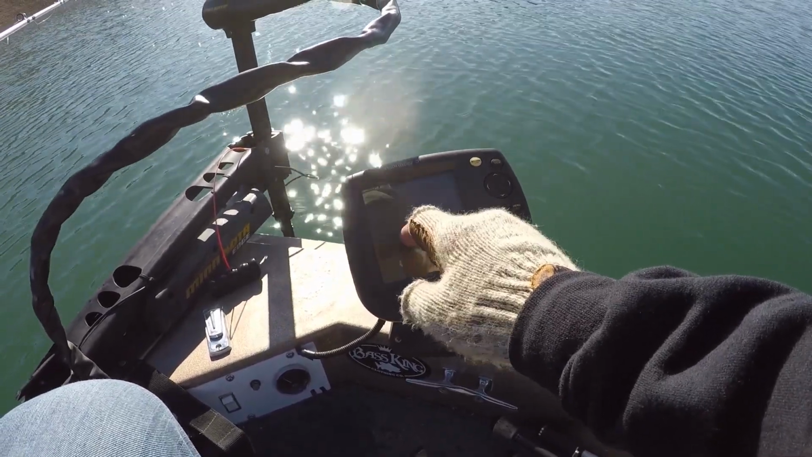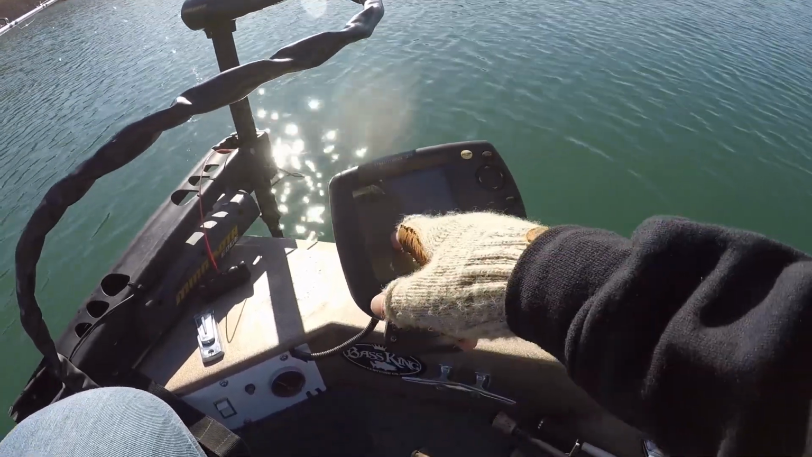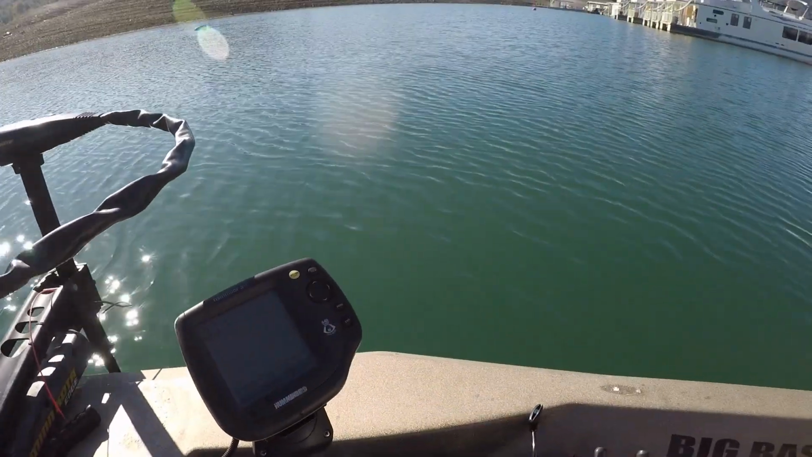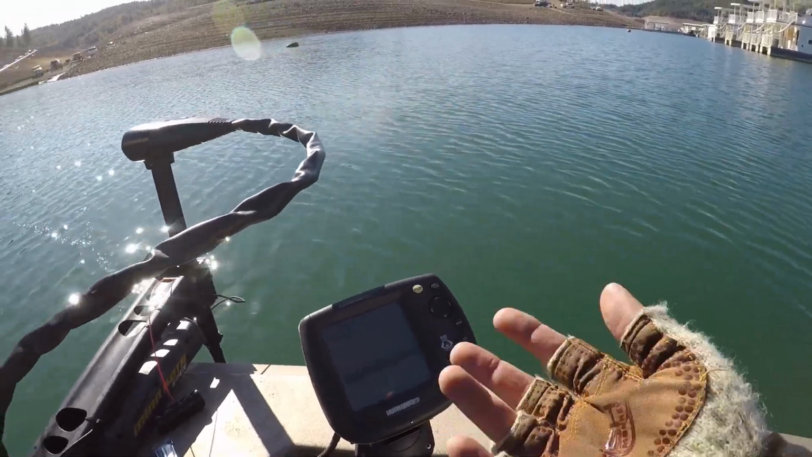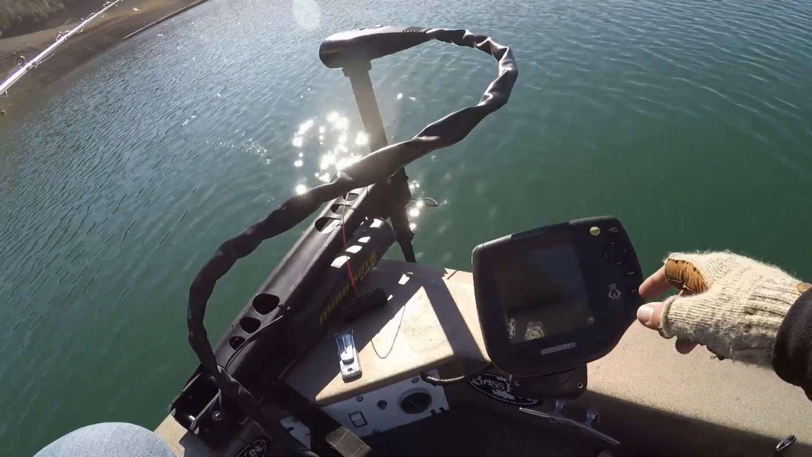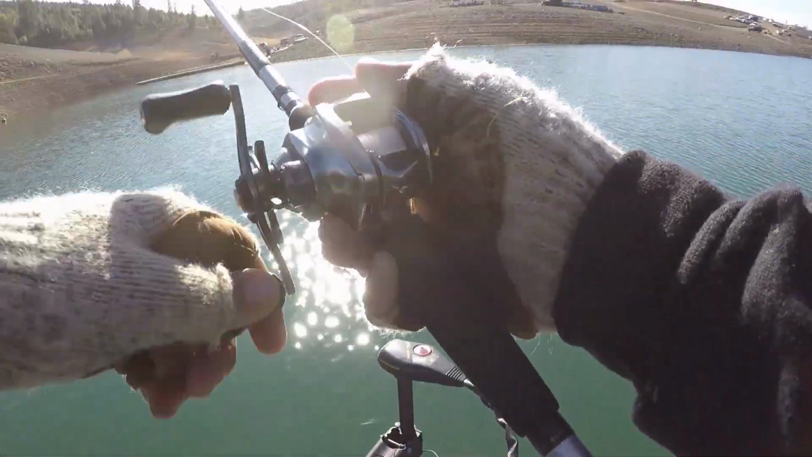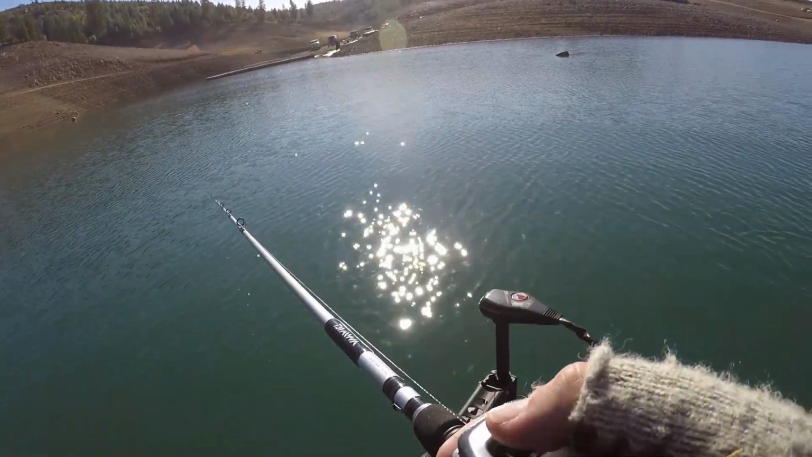A lot of the time, a good sign that they're not going to bite is if that arch comes up off the bottom, or if that arch just stays there. Typically what that means is that fish is just down there looking at it. So the best thing you can do is just keep working it, keep your bait there. Sometimes they'll eat it, sometimes they won't. In that situation, they didn't, but that's a good way to tell whether the fish are interested in your bait or not. It also gives you something to work off of.